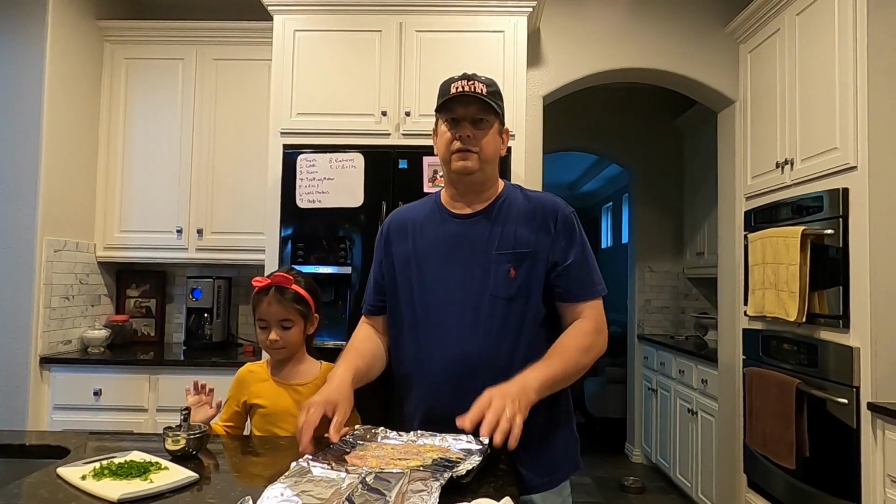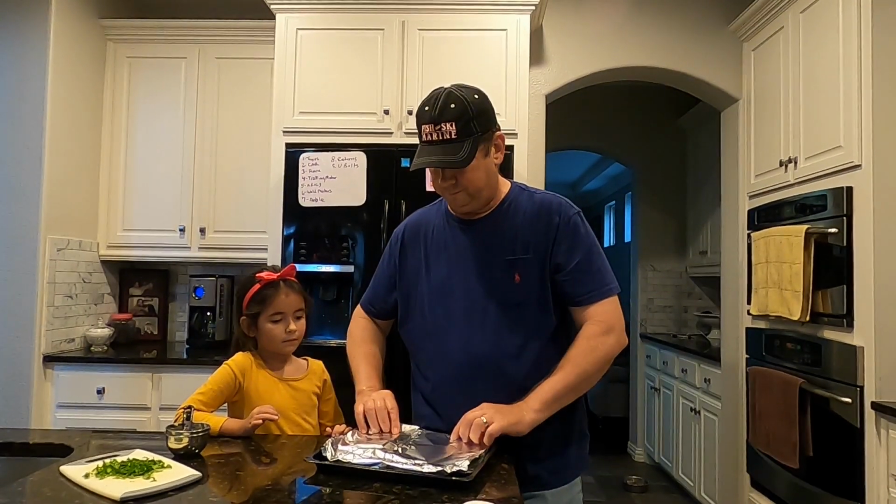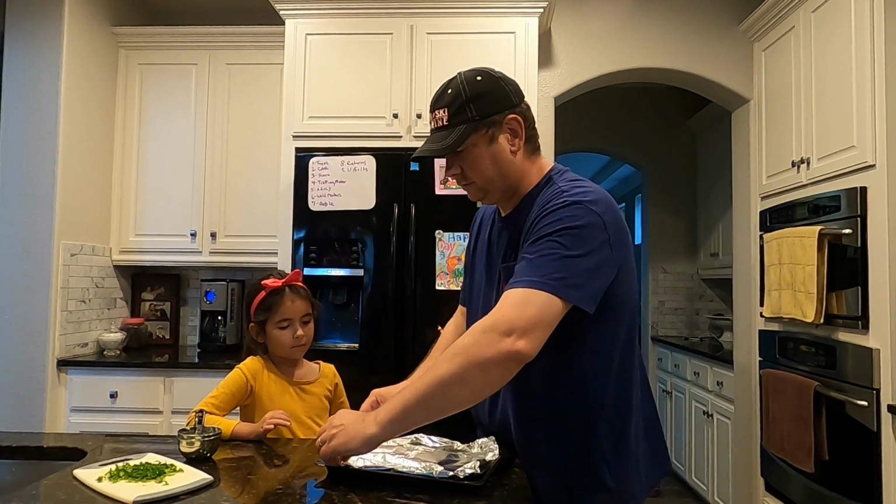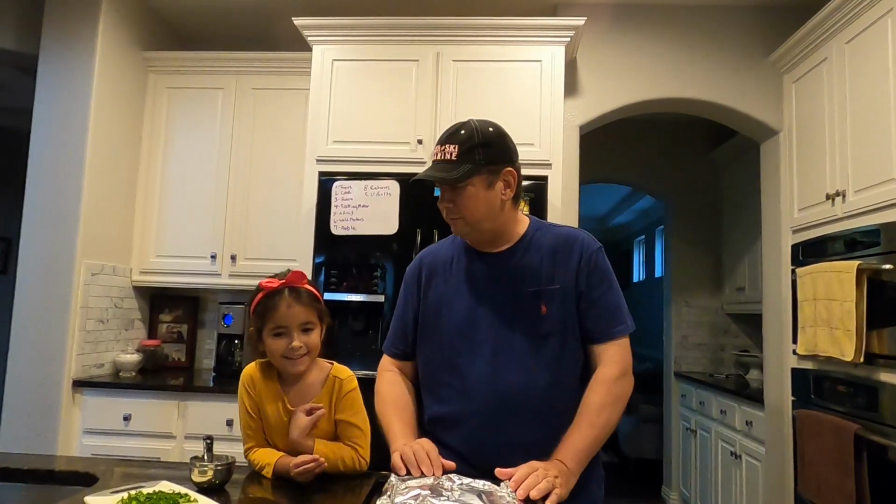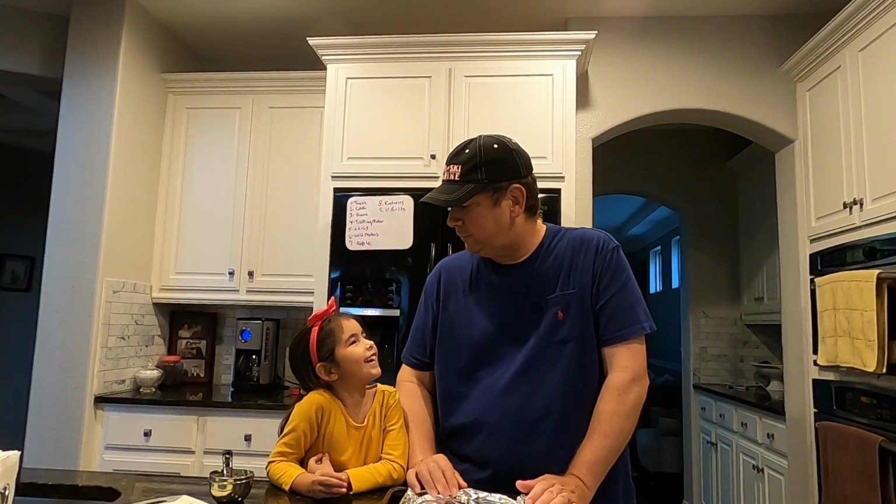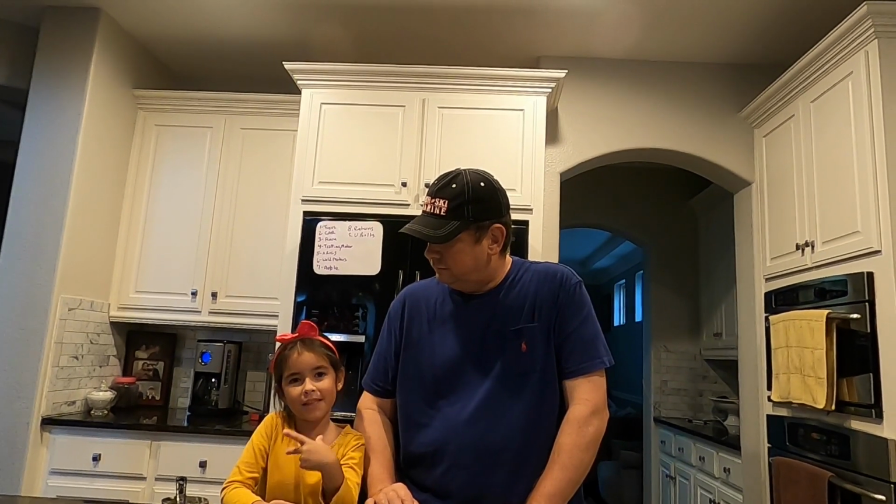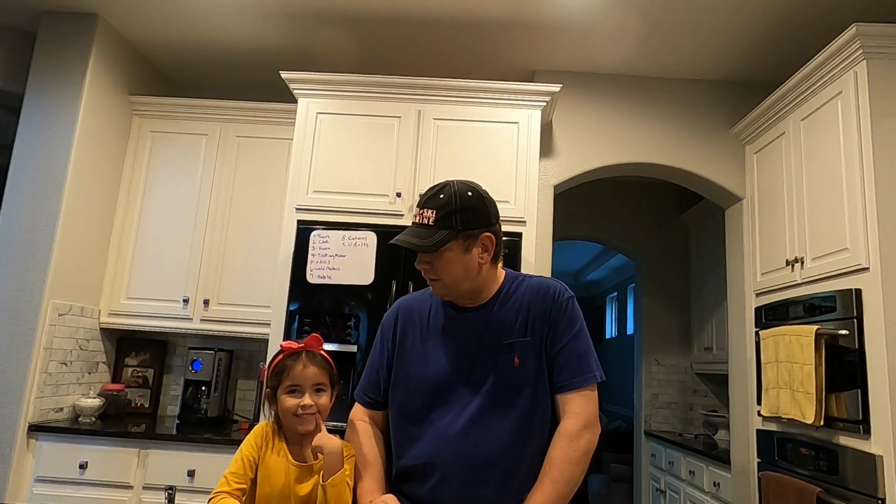Once we have the fish seasoned and covered in the juice, we're going to go ahead and fold this over and just kind of seal it up so that it'll cook in all the spice and all the juices, and it'll stay in the fish. And now when we've got it sealed up, what are we going to set our oven at? 12 to 15 minutes. We're going to put it in the oven for 12 to 15 minutes, and we're going to set it at 375 degrees.